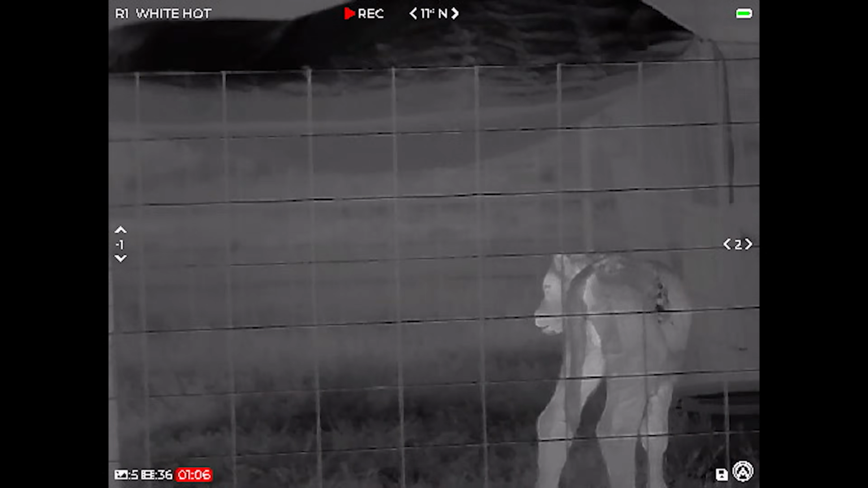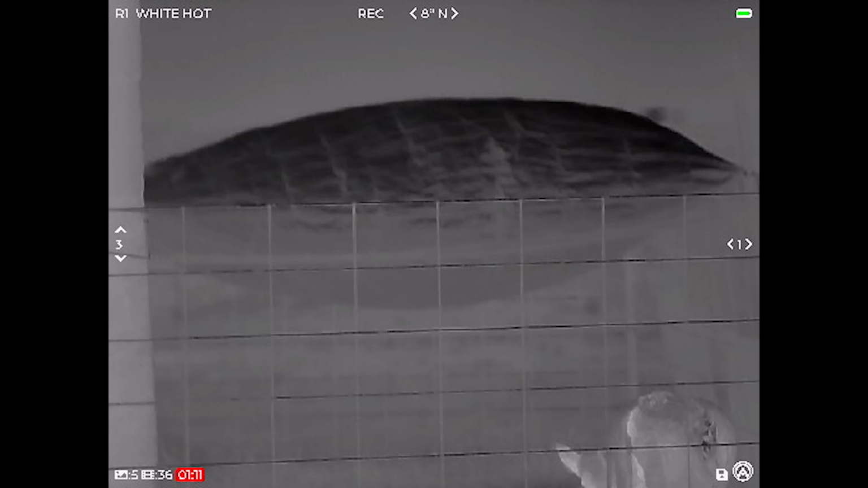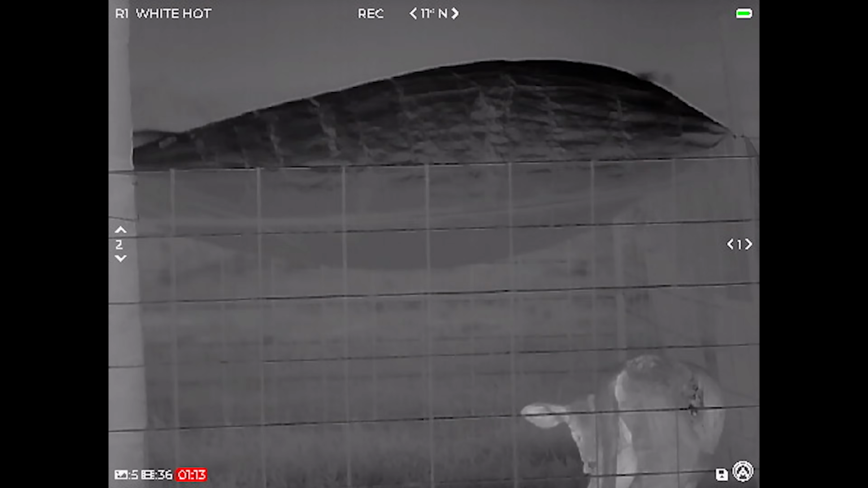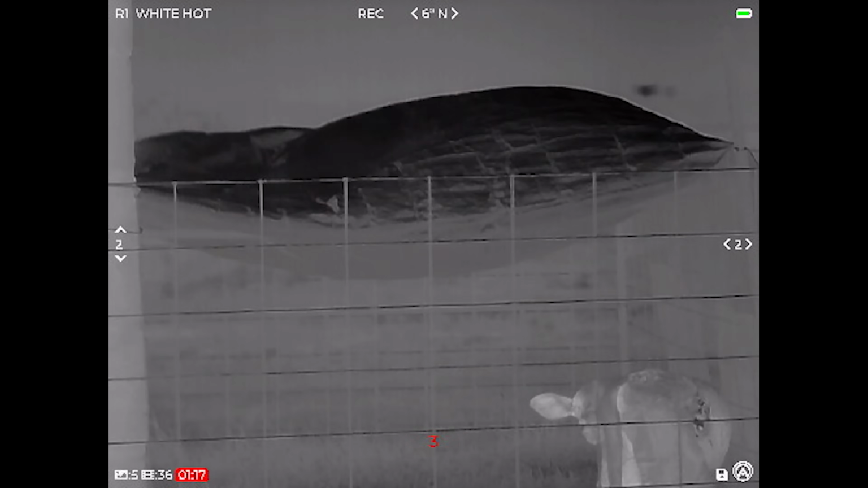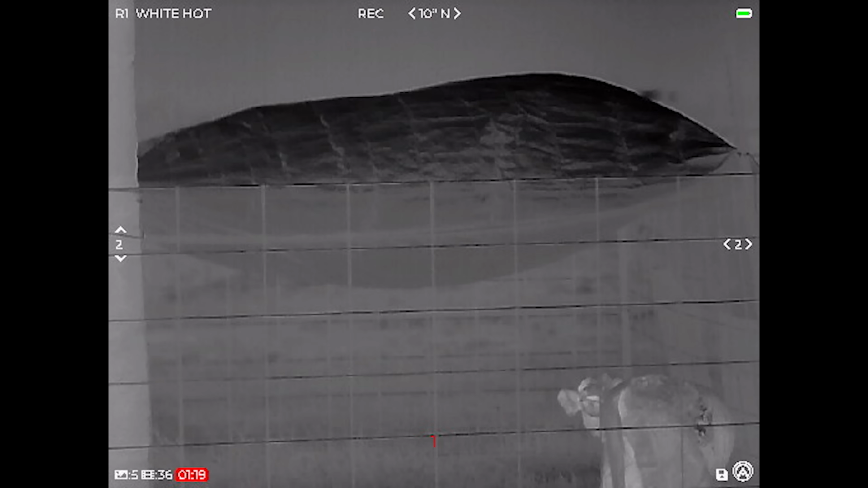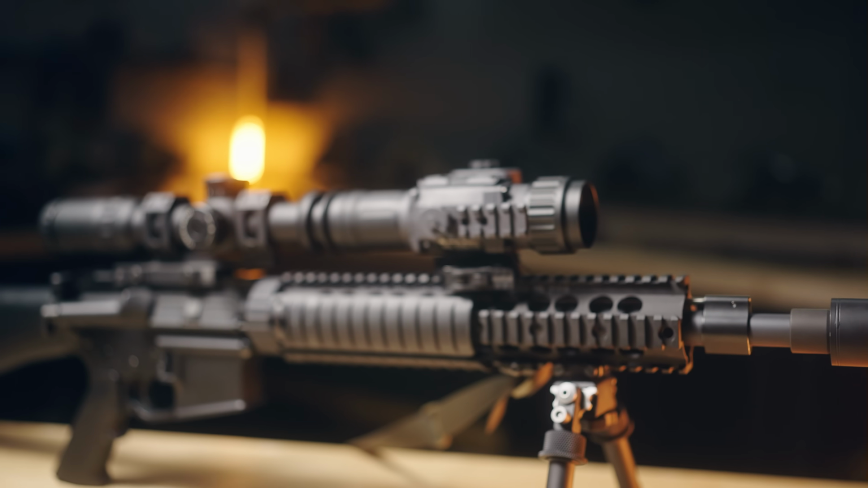From a performance standpoint though, you can't argue that this thing did very good. I could see things at 1,000 yards away. I could see paw prints of my animals walking across my floor, meaning that it is a sensitive thermal sensor as well. So overall, solid performer at a fair price point at the time of releasing this video. But I think that should cover about everything for Operator 640.